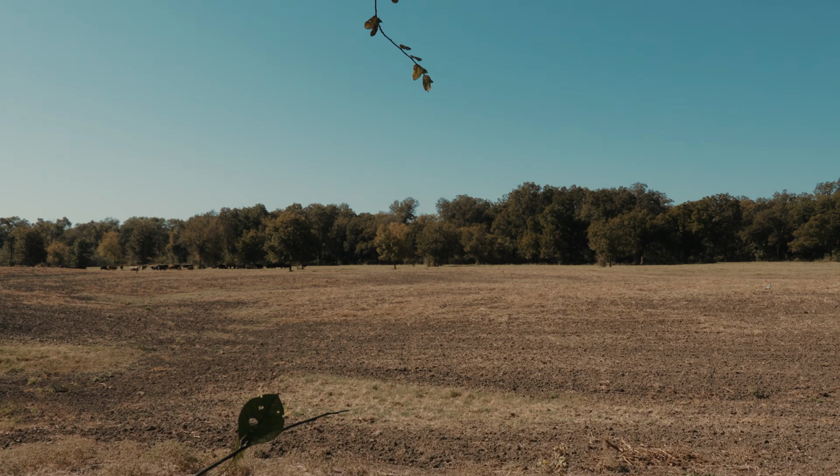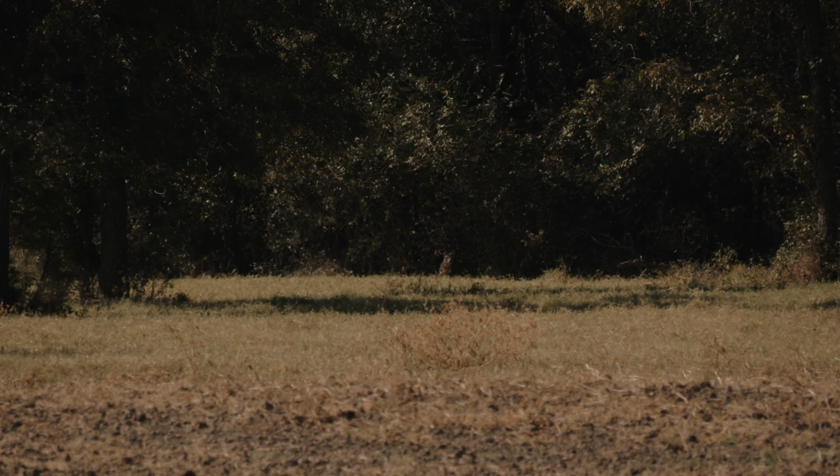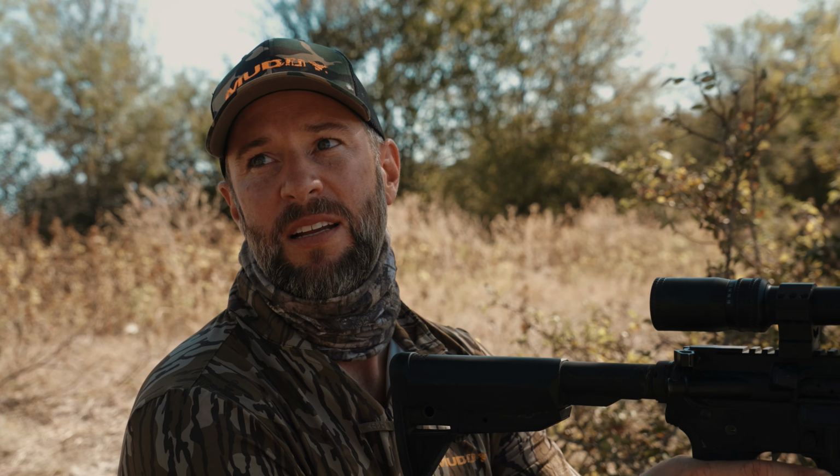Well guys, we'd been sitting on this stand for over 20 minutes and we had pretty much given up, and sure enough, Charles looks up and catches something in the tree line. Hey, we got a dog to the right of that, Charles, right there on the tree line.